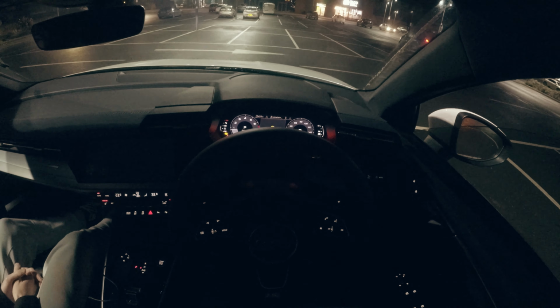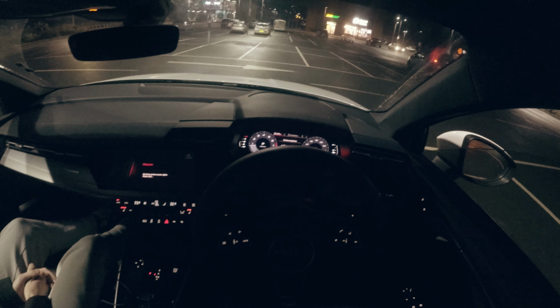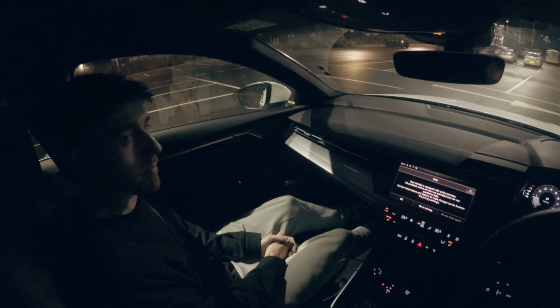And it's also low on washer fluid. Turn the lane keep assist off, which is just that little light underneath the speedometer down there. Do all this stuff. I think we're gonna go get a coffee, right? Let's go.